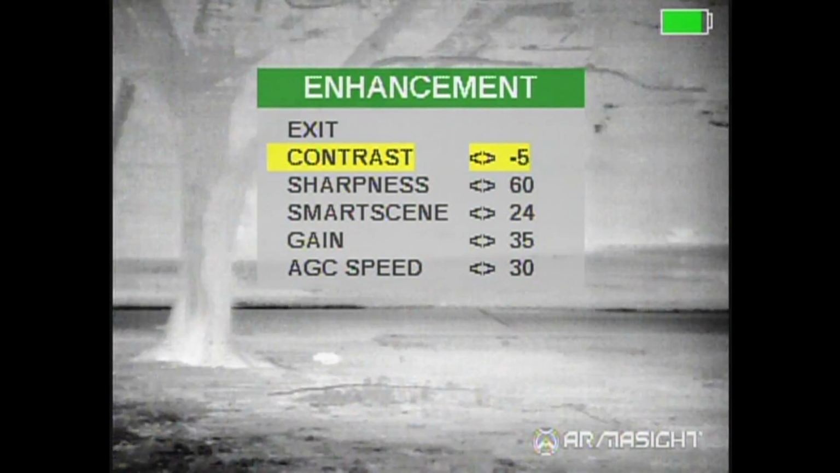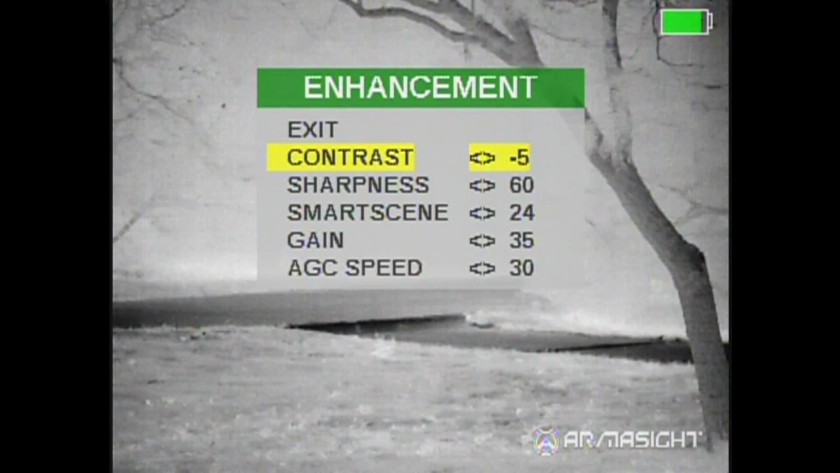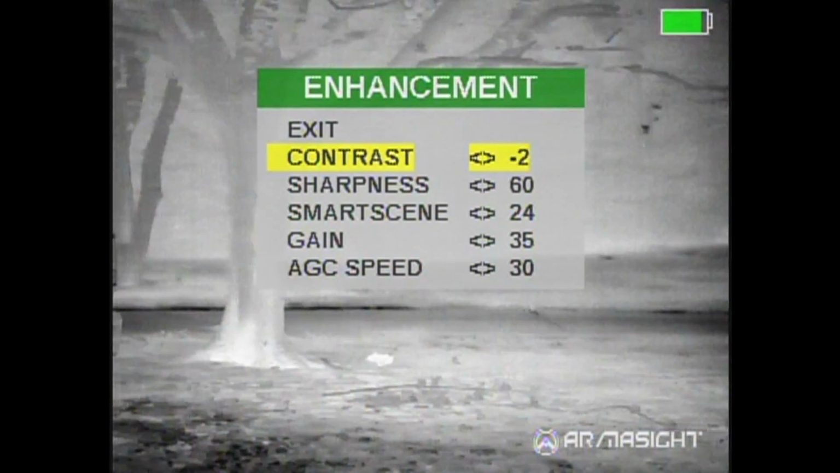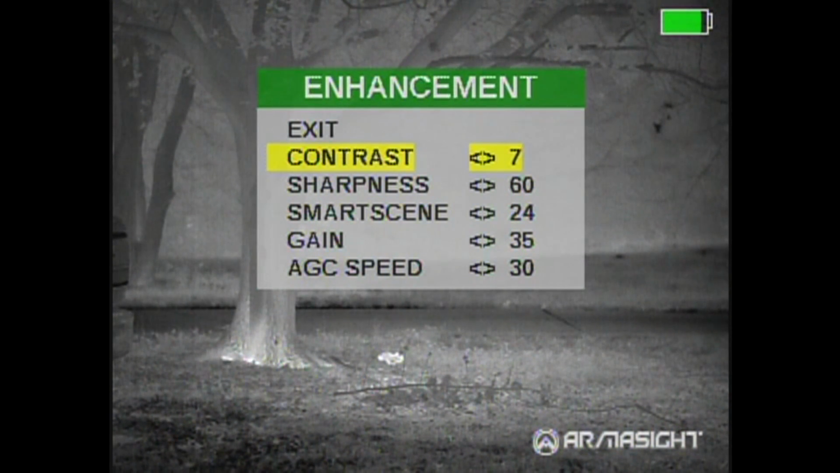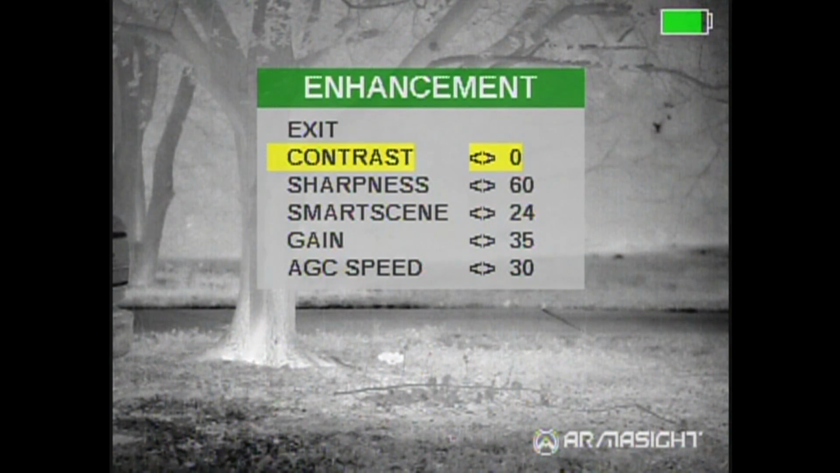That -5 right there looks pretty good to me, and I mean, this is all eyeballing it and what looks best to you. I can go all the way down to 0. When you start getting into the positive range, again, that is for white hot. You're really just hurting yourself if you get past 0 when you're in black hot.